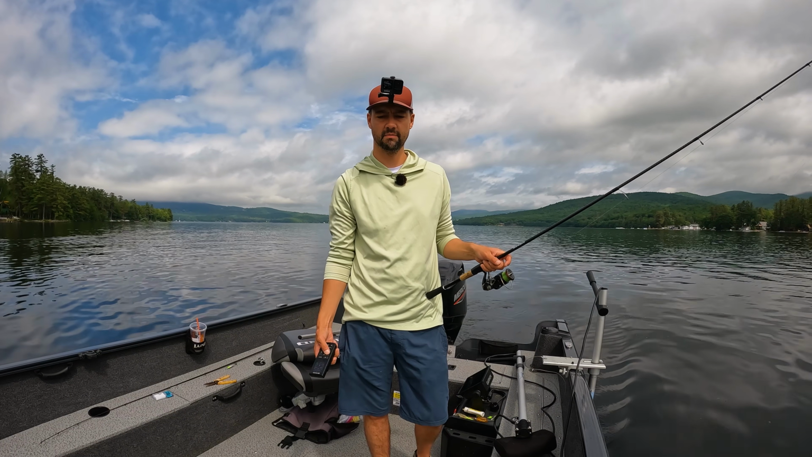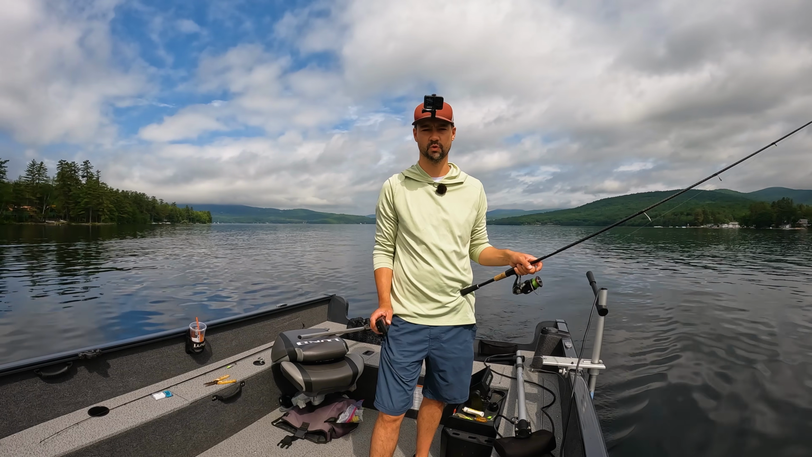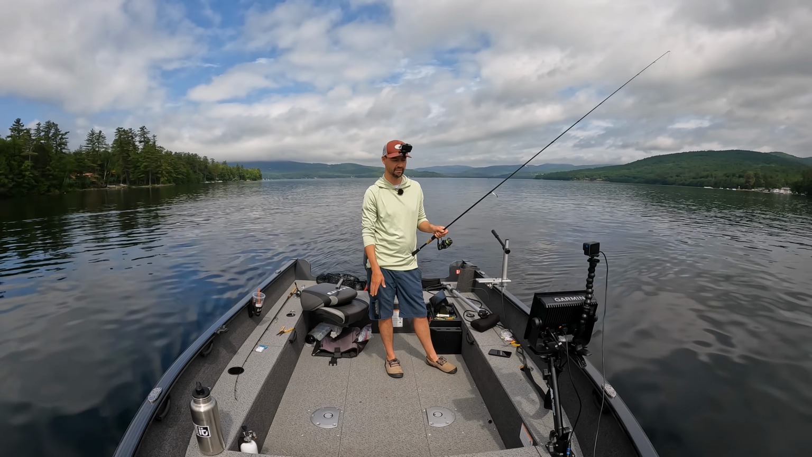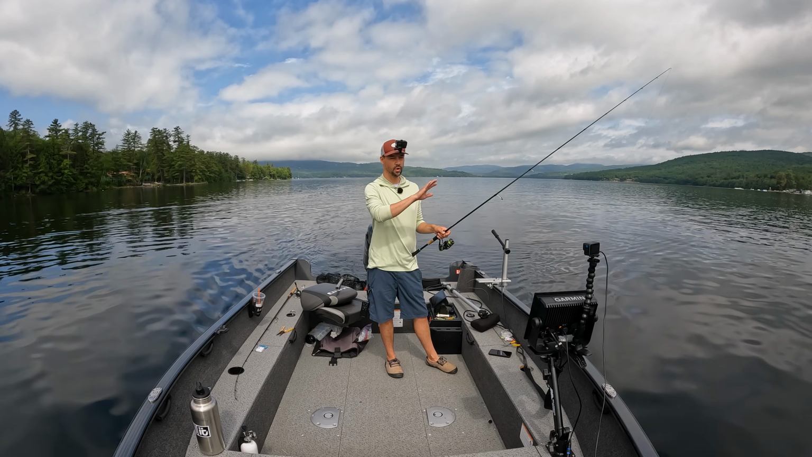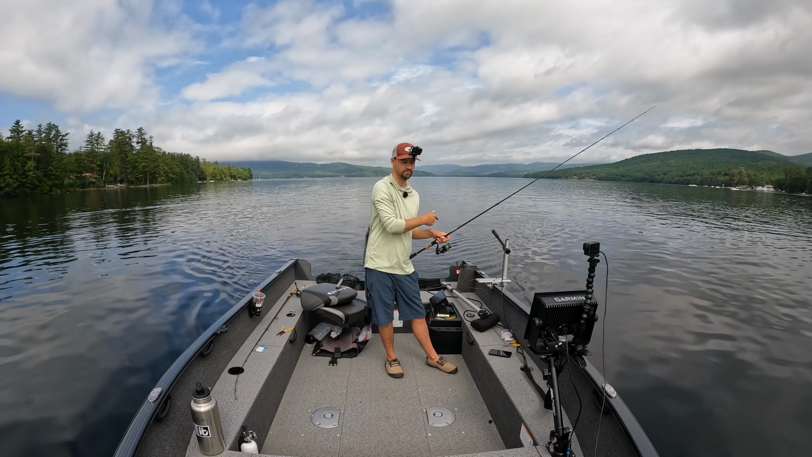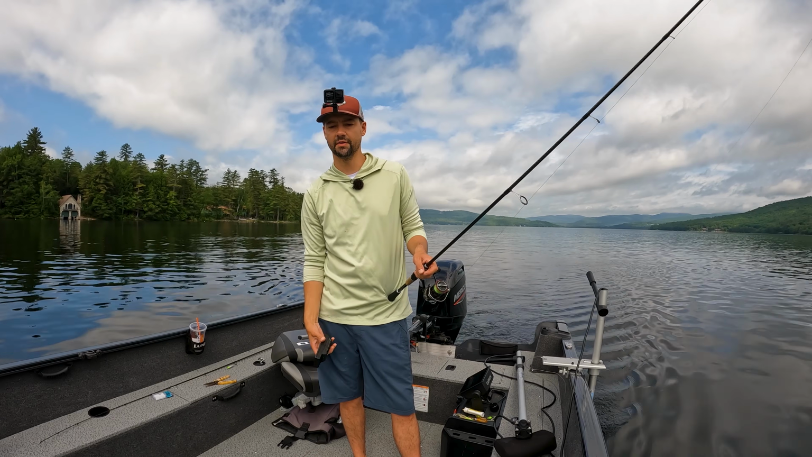I'm running a 15 pound Power Pro braid, double uni knot for the connection between the braid and the leader. And for those of you who've been watching me for a long time, I'm very repetitive of what I do. There are so many variables in lake trout fishing. There's water temp, wind direction, which wind direction it was coming from the day before, high pressure, low pressure, sunny, not sunny, all the above.